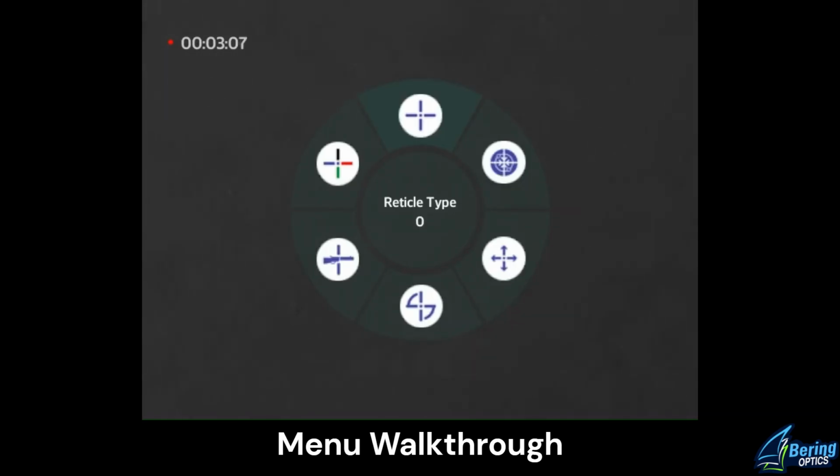Reticle type: 1, 2, 3, 4, 5, 6, 7, 8, 9, and off. 0 will be off. Go ahead and leave it at 1. Freezing of the image. That'll be used during the zeroing process to attain sort of a one-shot zero procedure. It's going to be on or off.